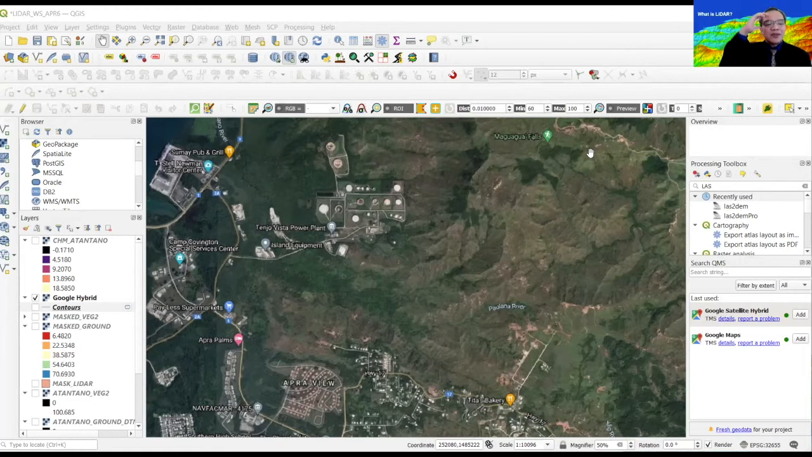So hopefully this demonstration will somewhat entice you or make you more interested in using QGIS and, of course, the plugins that come with it. And one of the plugins is actually this one. You can use the Google Hybrid as one of your plugins and put it as your backdrop.